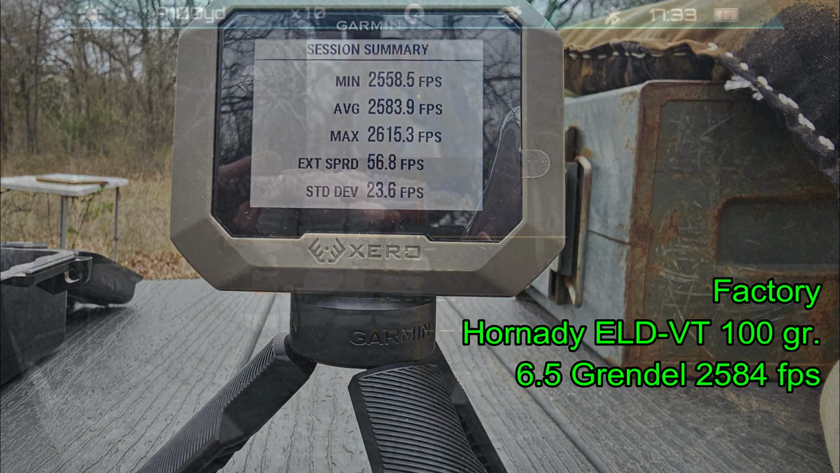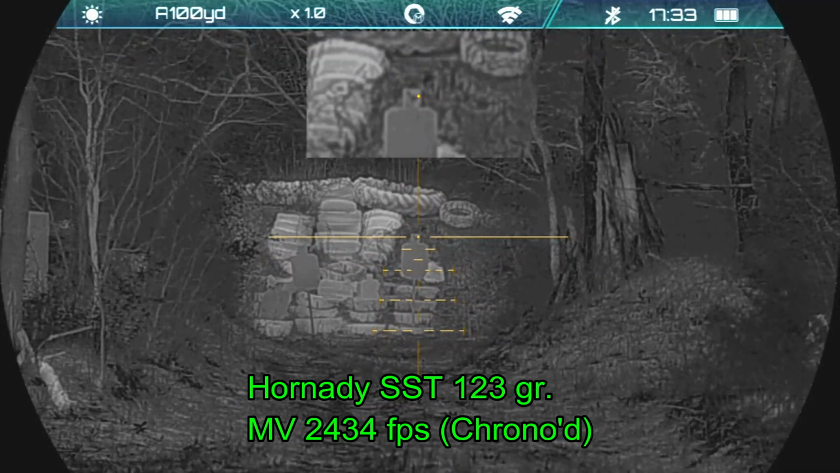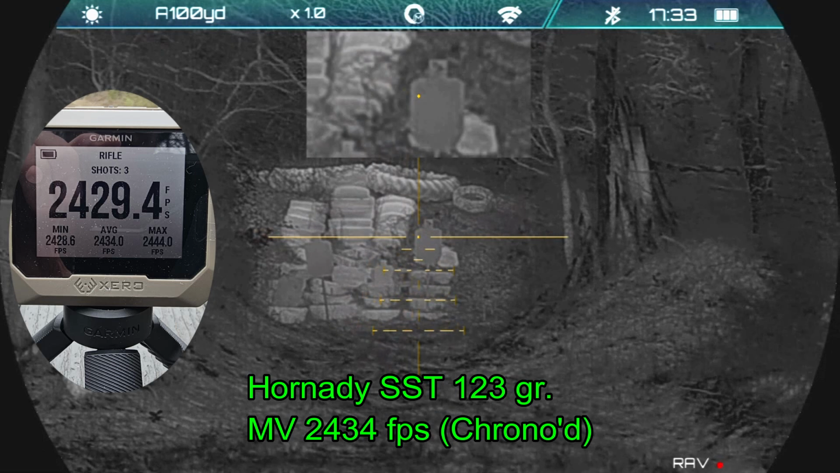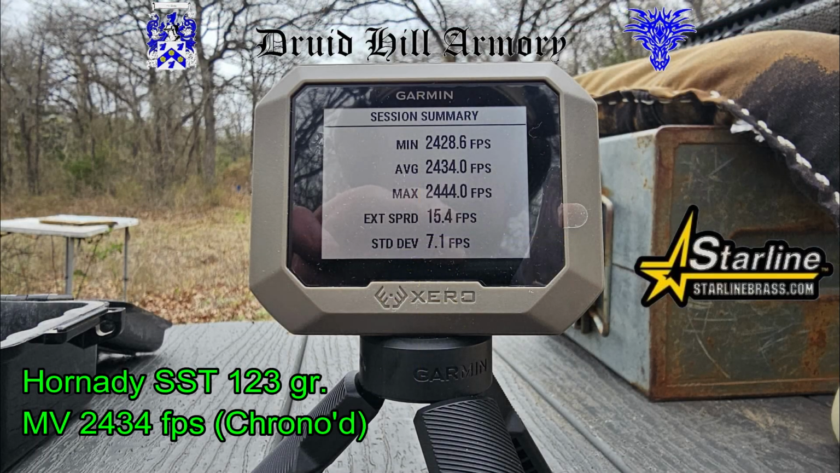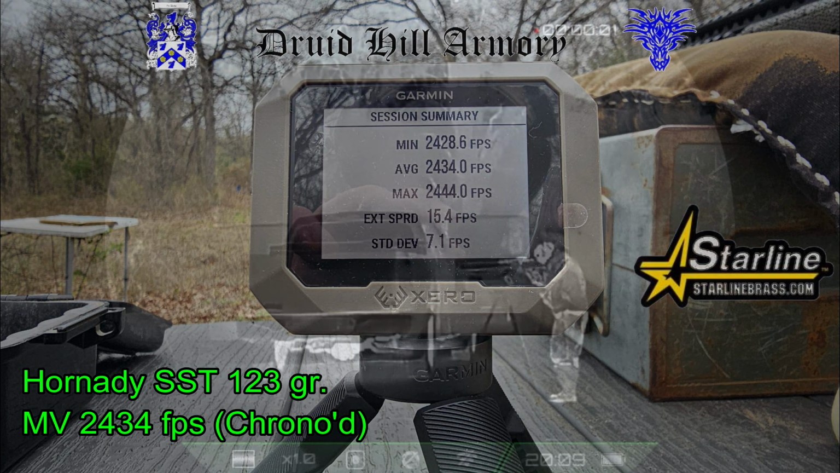feet per second. And I went ahead and chronographed the ammunition that Ben would be using, which is some Hornady SST 123 grain bullets loaded by Dreadtail Armory into Starline brass. And they chronographed at about 2,434 feet per second.